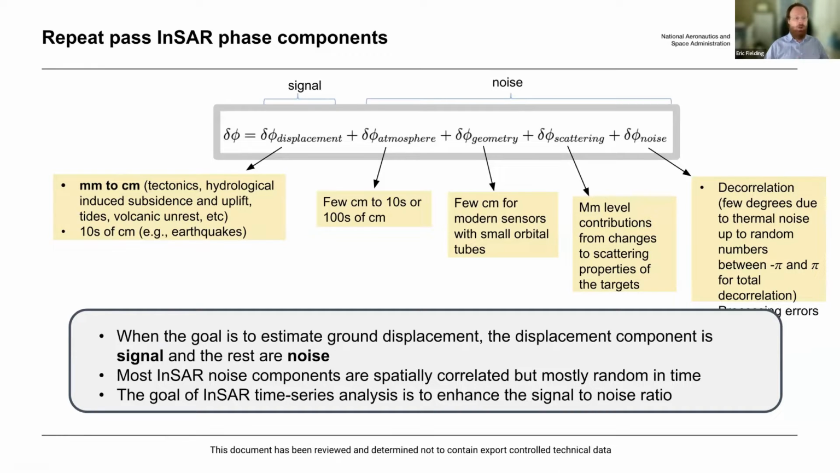But in a lot of cases, we're looking at moderate to small motions, millimeters to centimeters. The atmospheric effects can be a few centimeters to tens of centimeters or even meters, especially with the ionosphere at L-band. And that's a key part that we have to work on with time series analysis.